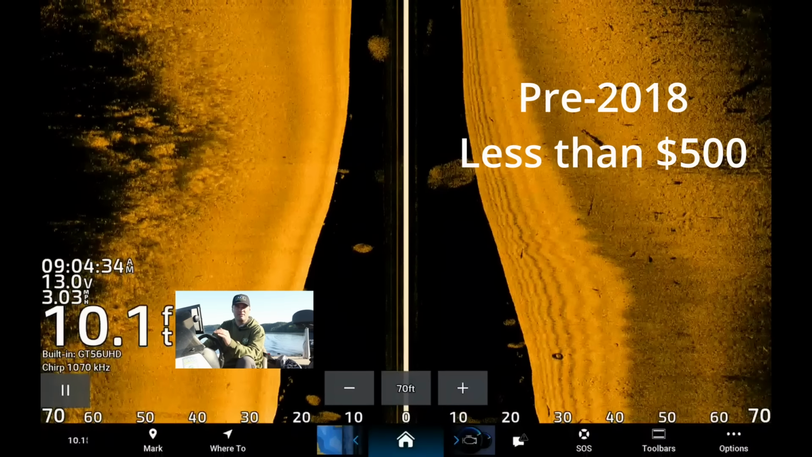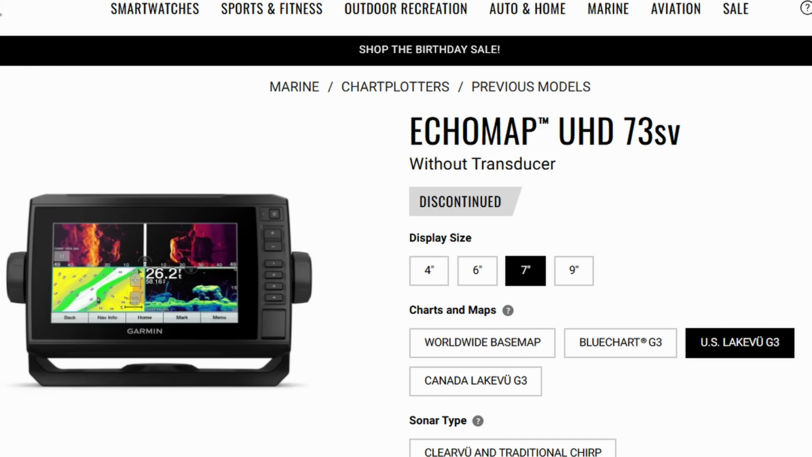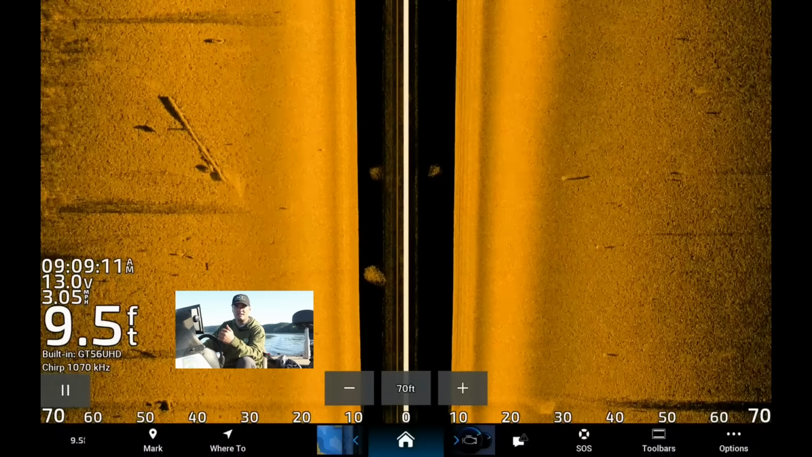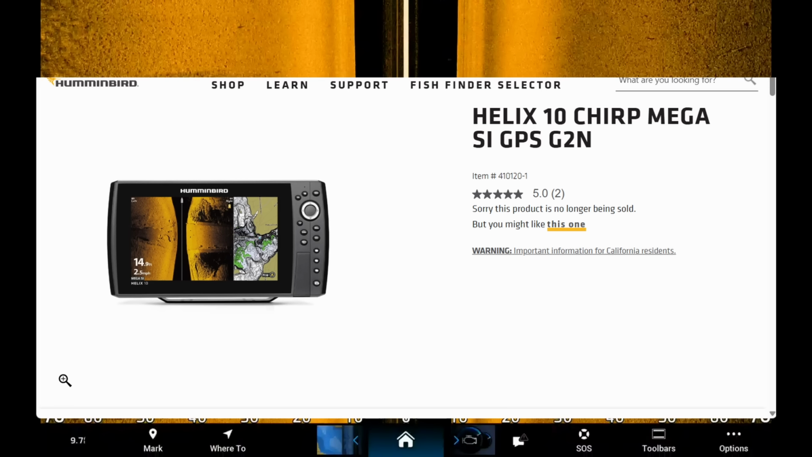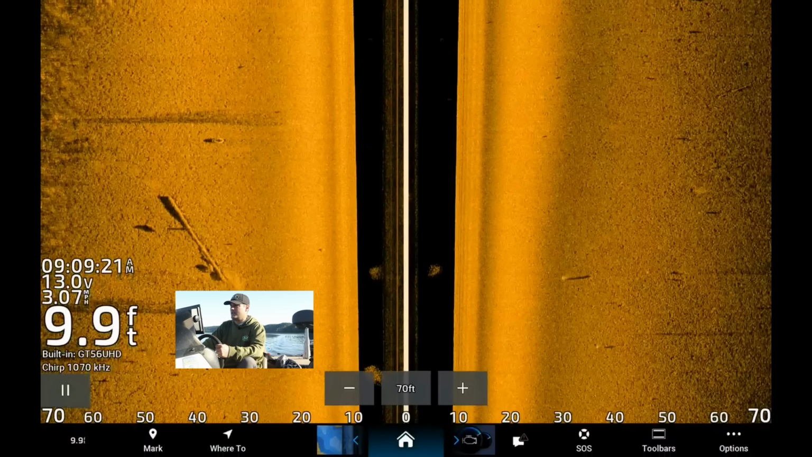If it's a 7-inch screen like a Garmin EchoMap 7.3 SV, you're probably looking at like $350, $400. If you're looking at something a little bit more expensive, in the $500 to $700 range, your 10-inch units, your Humminbird Helix models like your G2s and your G3s, you might be able to find them in that $500 to $700 range, in that 9 to 10-inch screen.